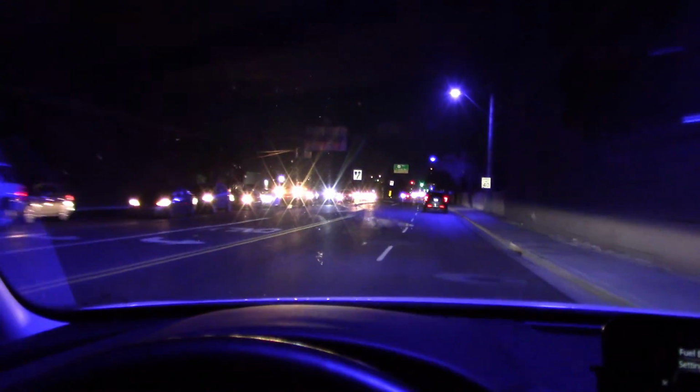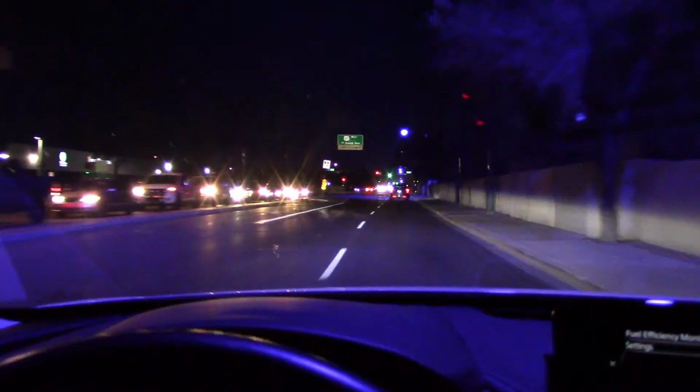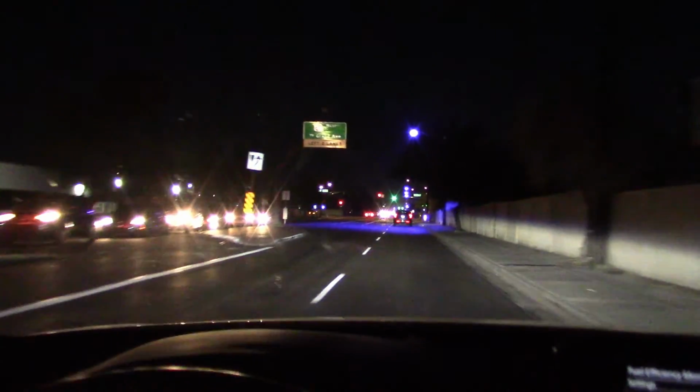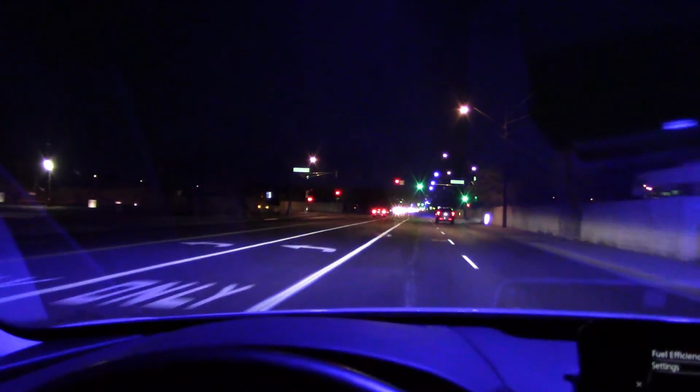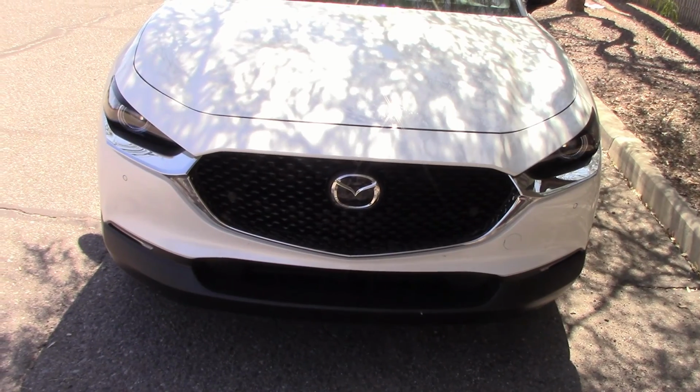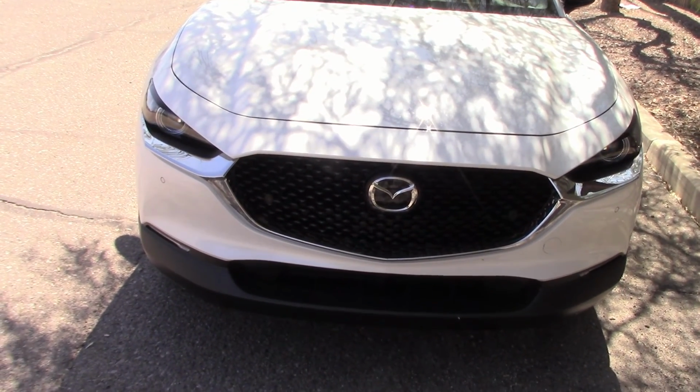Well, it's 5:40 in the morning. The sun's coming up, so I guess that's the end of our test, and this vehicle did pretty good. No complaints here. That concludes our headlight test and night drive. I'm impressed, so let's go to the link and you see the 1 week road test we did as well.